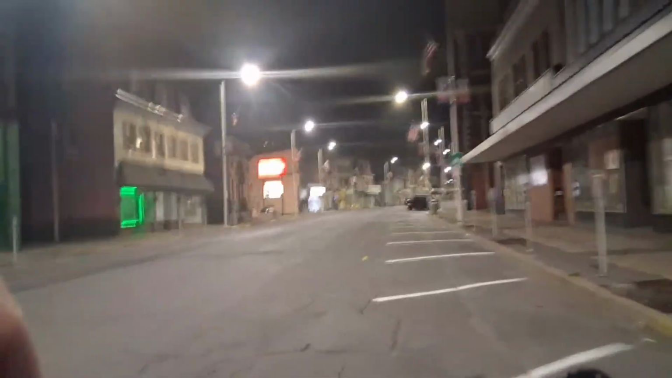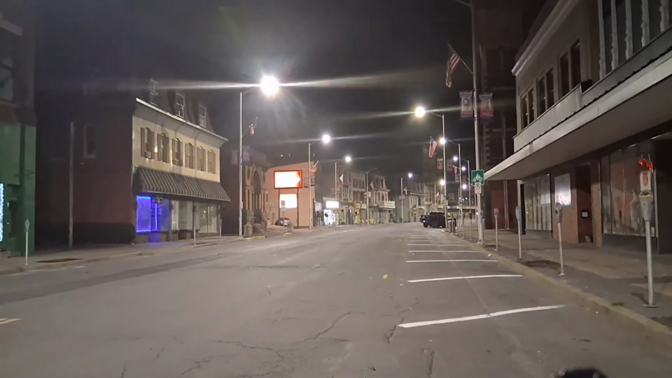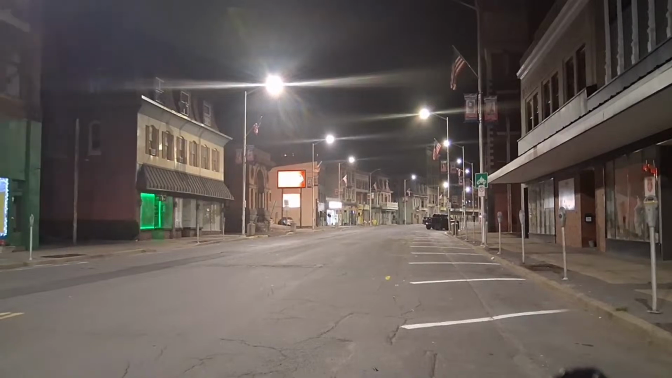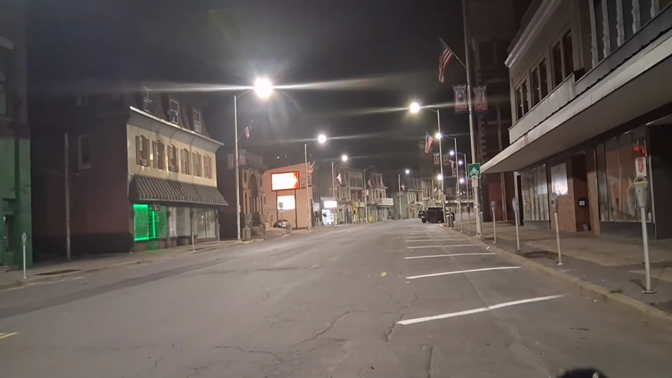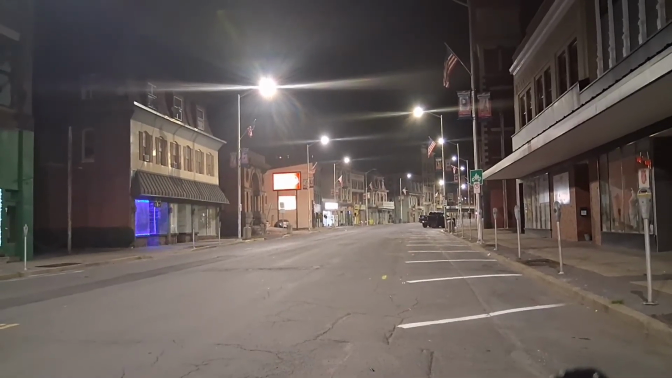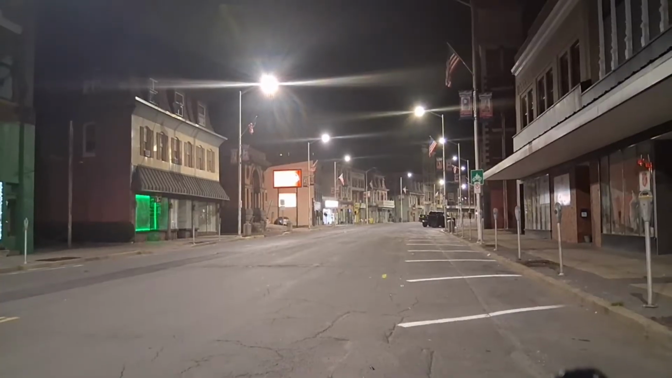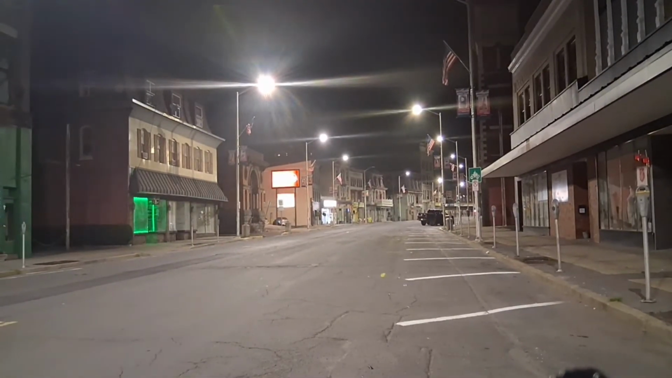Right, Independence Street. Holy jeez. Yo, I hate to say it, but this is definitely light pollution. They don't really need this much light for this dead of a city, to be honest with you. Maybe they'll save a little bit more money and they won't have to charge you 30 minutes per quarter if they turn the lights off a little bit, you know? Maybe that'd be something.